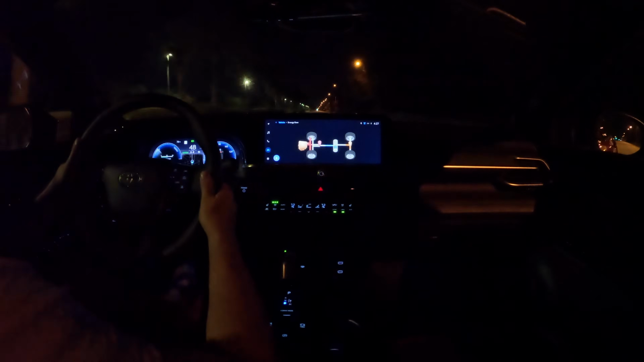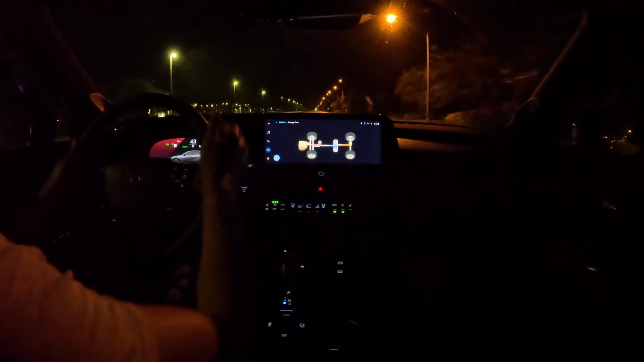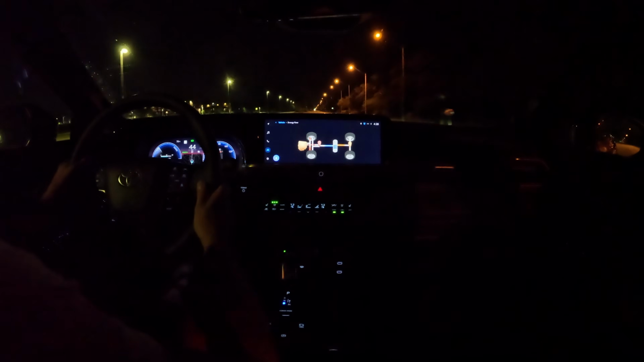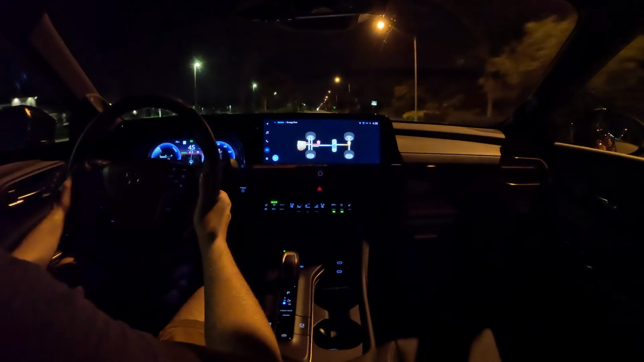I do have paddle shifters here, which it doesn't give me a tachometer, even if I put it into Sport Plus mode. And this might be something I can customize on the customizable MID here, the 12-inch MID. It doesn't show me a tachometer, but, oh, it gives me gears here underneath my speedometer. So I'm in second gear now, and hammer.